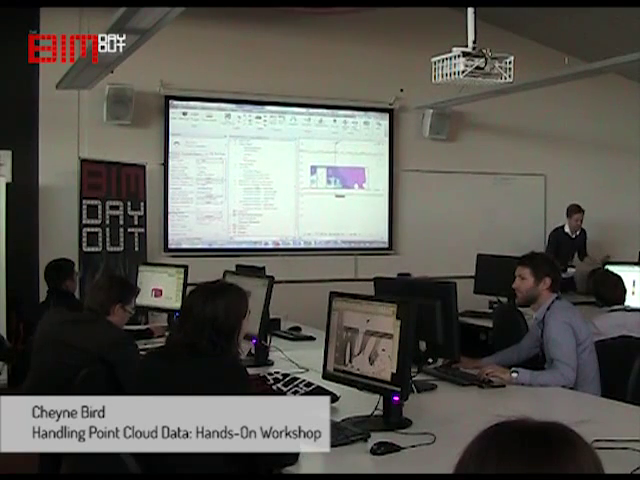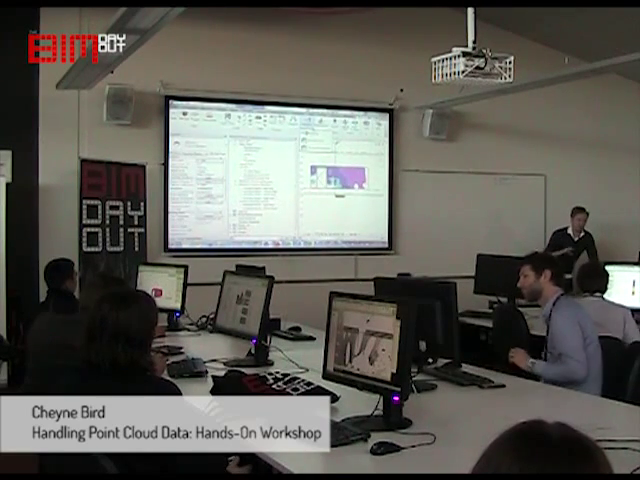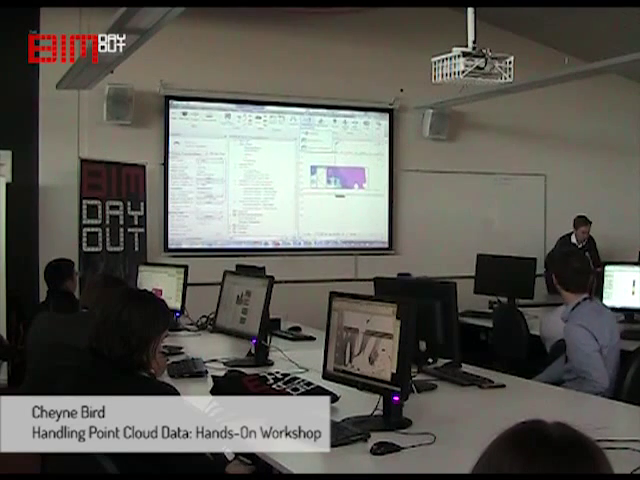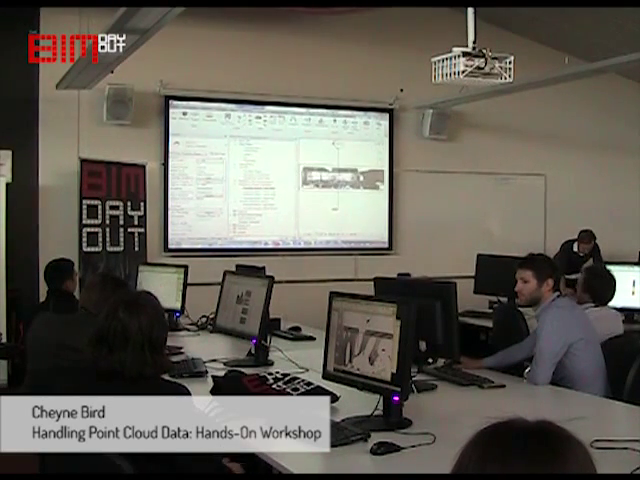Right, so I don't really want to go through too much, but there are deviation tools to be able to demonstrate and show to someone how close this model is to those point clouds. What I want to go through now is actually modelling directly from it. So if I go into northeast wall here, we've got this wall here.